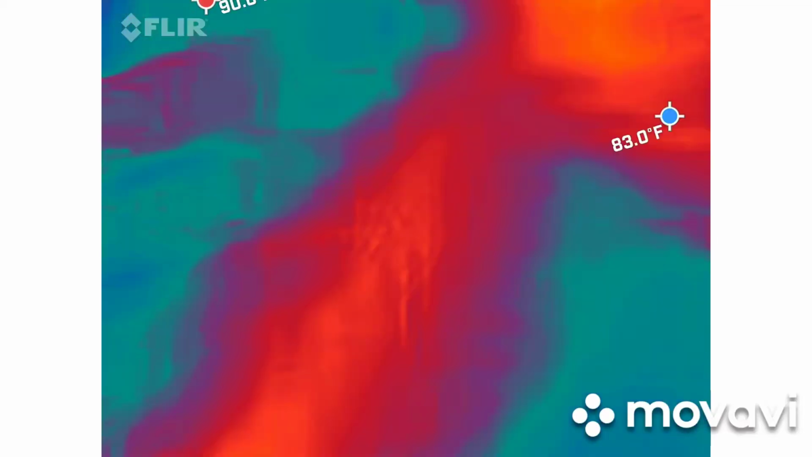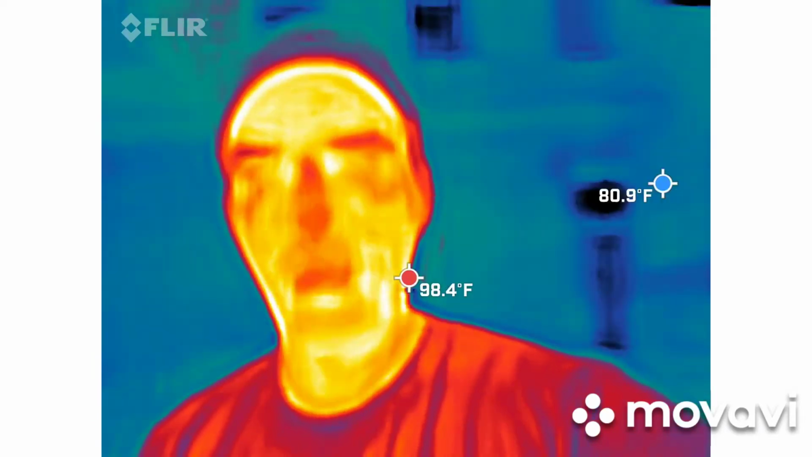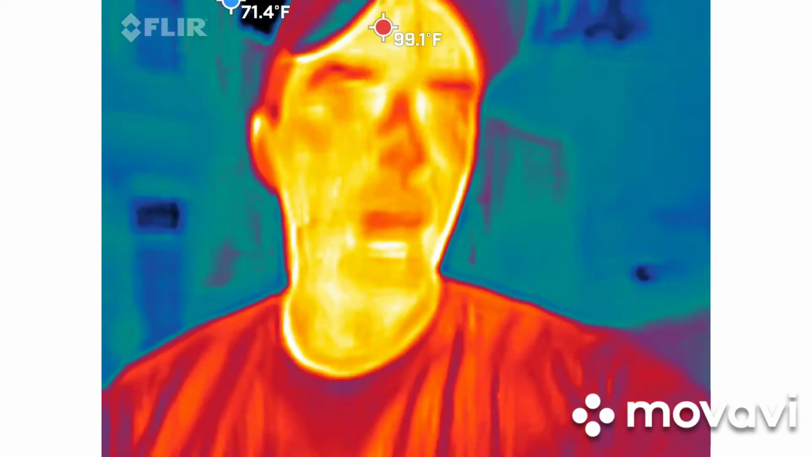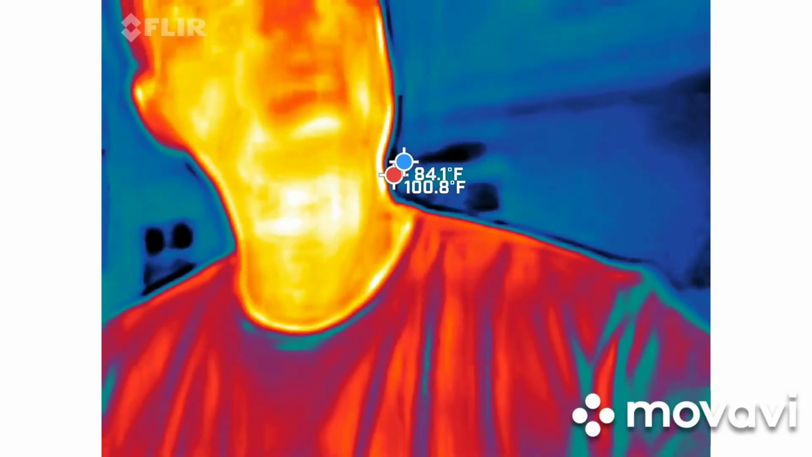Quick demo on this guy. You guys should be able to see me in there. I'm red, orange, and yellow. Everything around me is blue and black. So there are two little dots moving around, a red one and a blue one. Those are our hottest spot in the camera and the coldest spot in the camera.